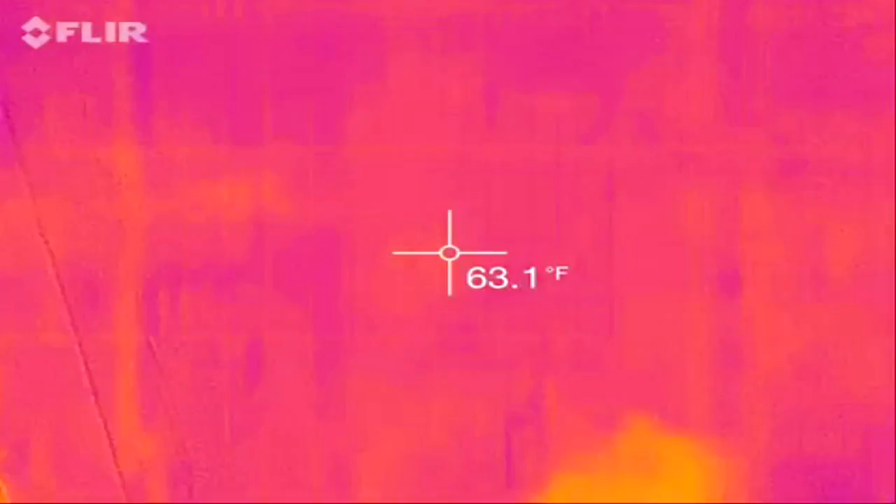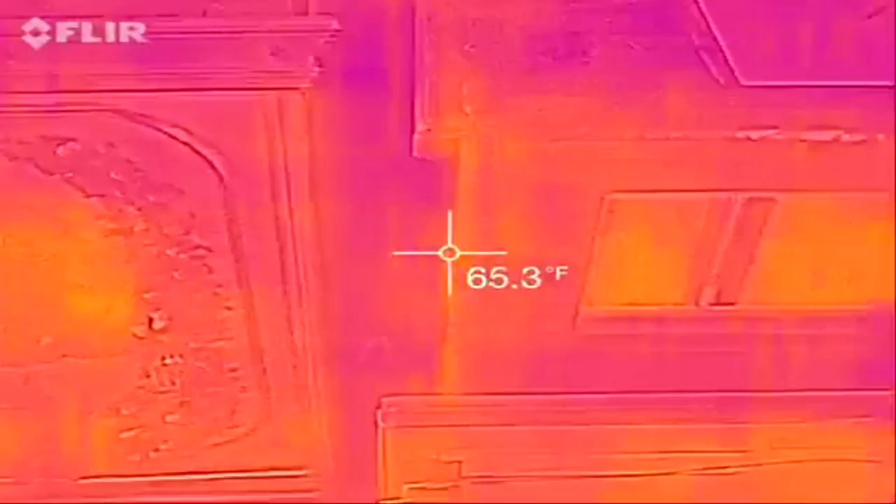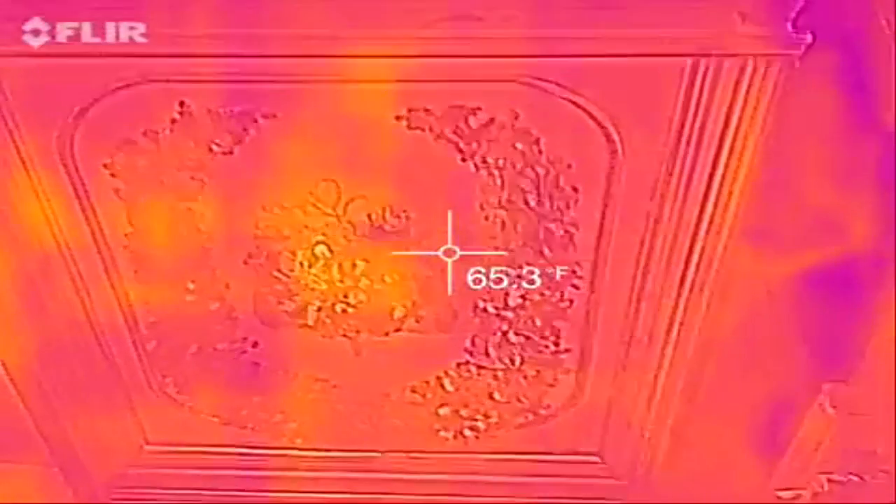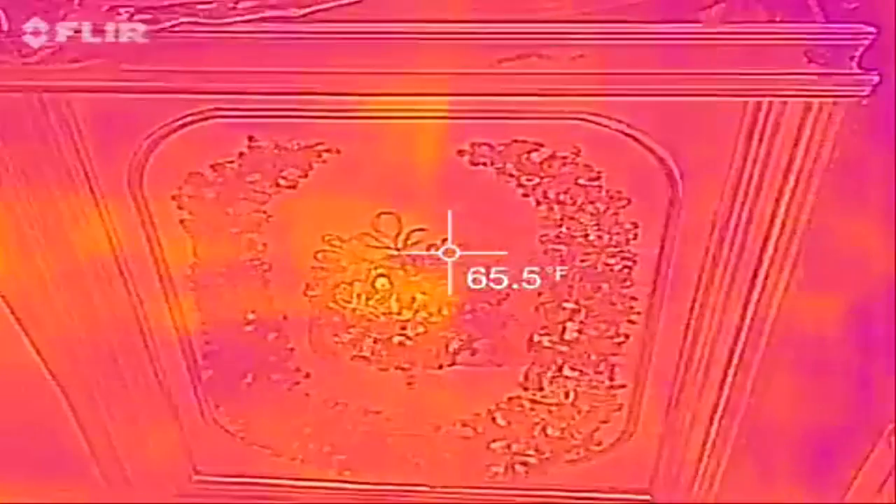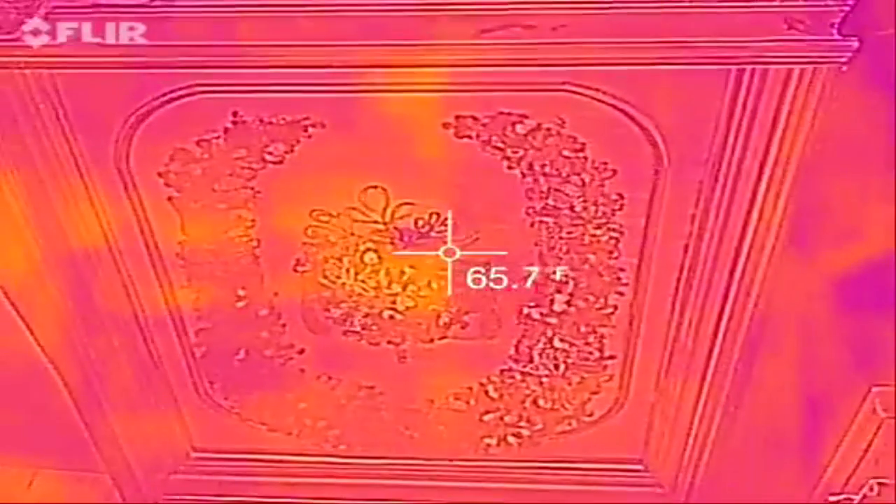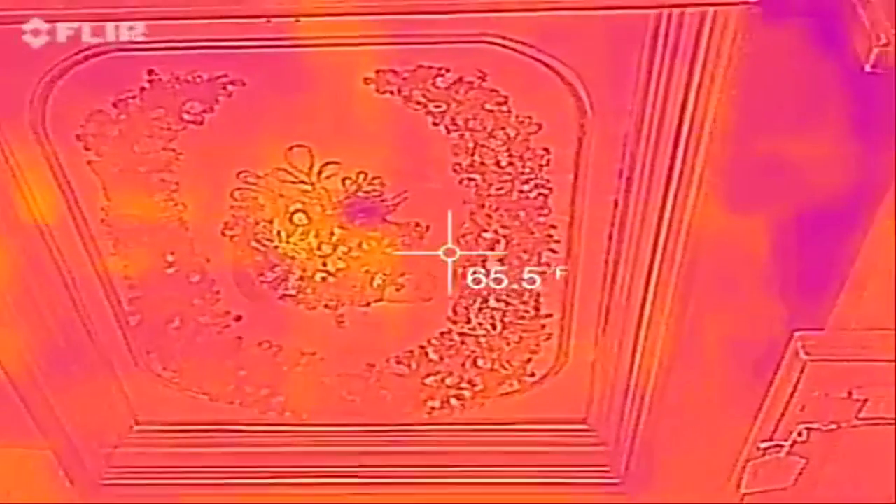Now, let me check this out. We have an old hair wreath here. I've always wanted to do this. Old hair wreath. It's interesting. It's a definite reflection going on, but what I'm finding kind of odd, well, I guess the purple.